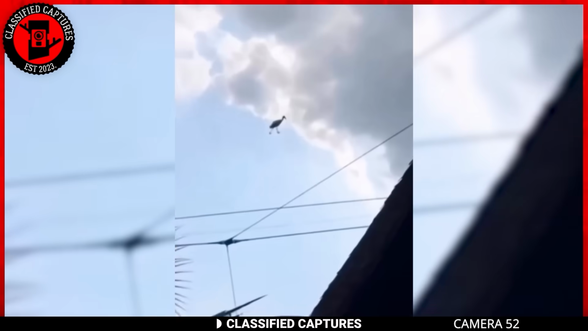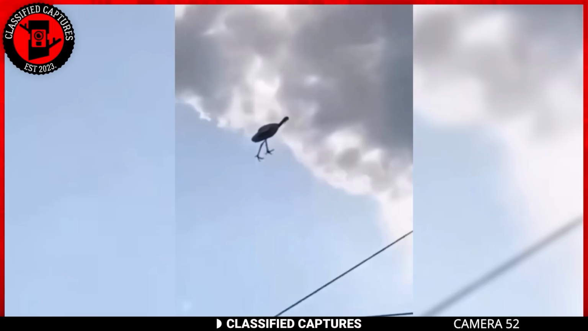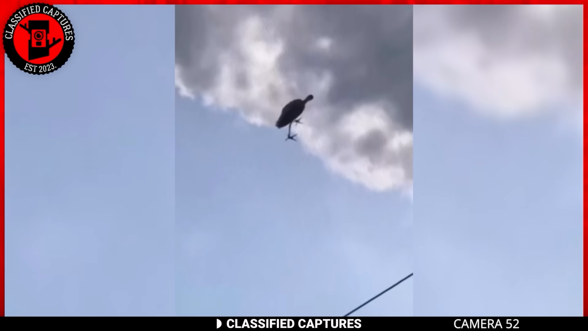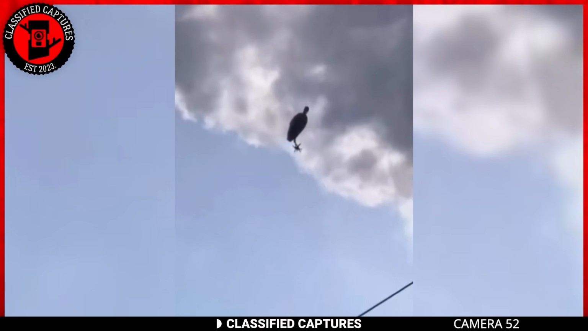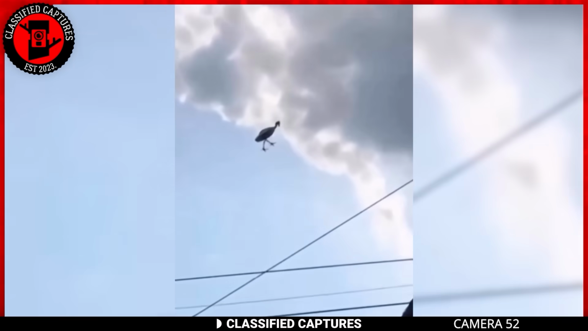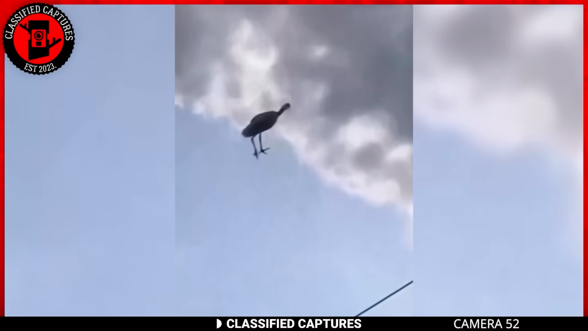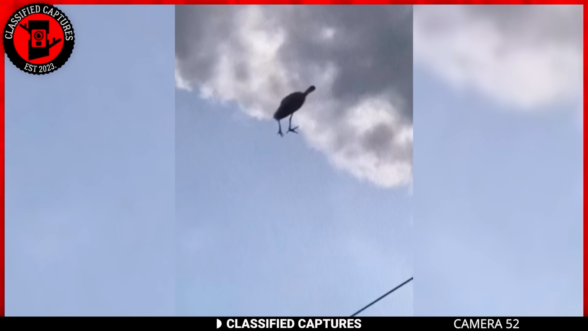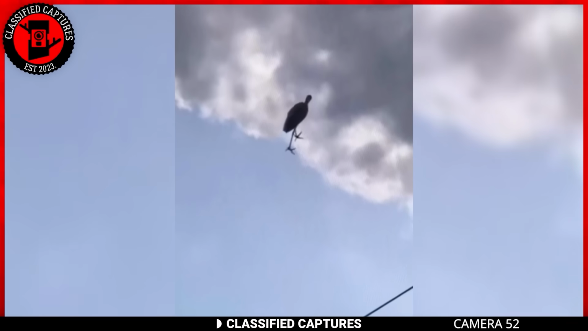If you thought that was weird, you might want to hold onto your feathers because we've got a bird breaking all the rules of avian physics. We know you've seen birds fly, but have you seen them do this? Now, this isn't your typical bird flight routine. No, sir. This bird's got moves that could leave David Blaine scratching his head.